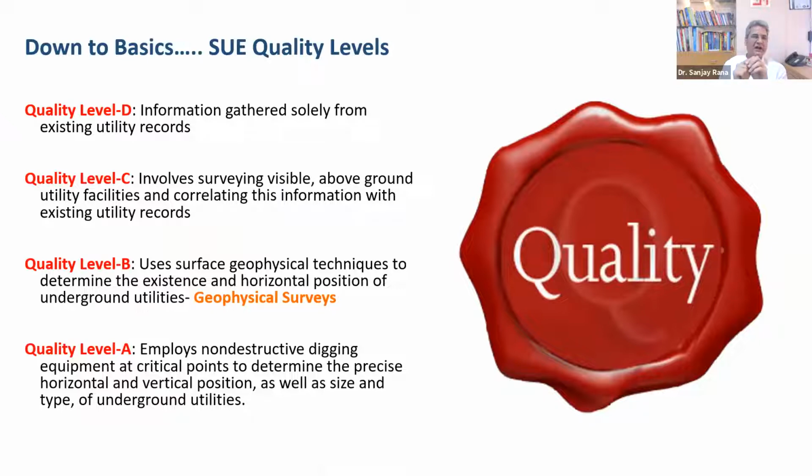So for example, quality level D is the least reliable level. It is information gathered solely from existing utility records. So this is what was conventionally done. Whenever a project was conceived, they would try to get whatever information is with utility owners and put that in a composite, and that was quality level D. Extremely inaccurate and the least reliable information, but very useful at one particular phase of the project. I will tell you where we can use different types of information.